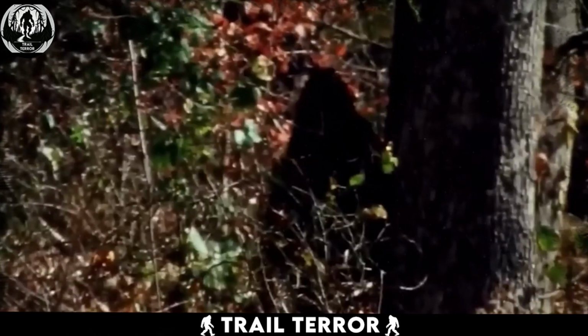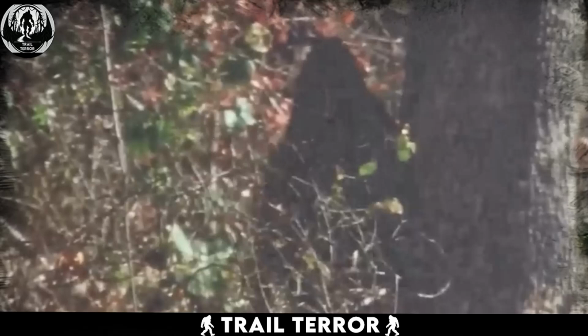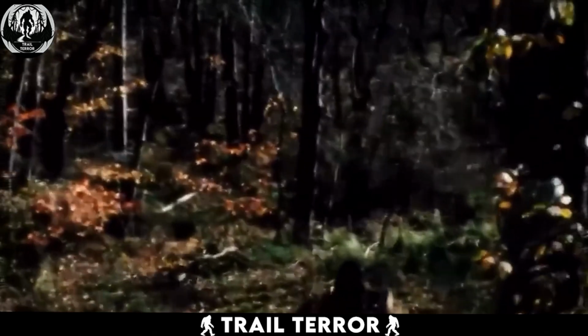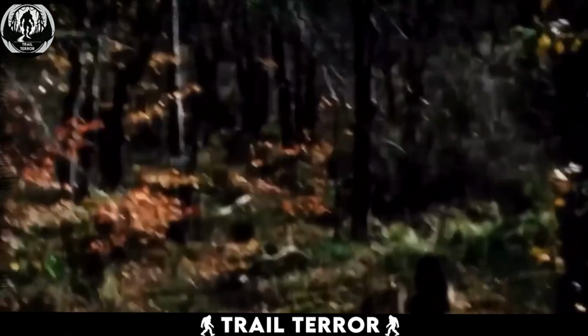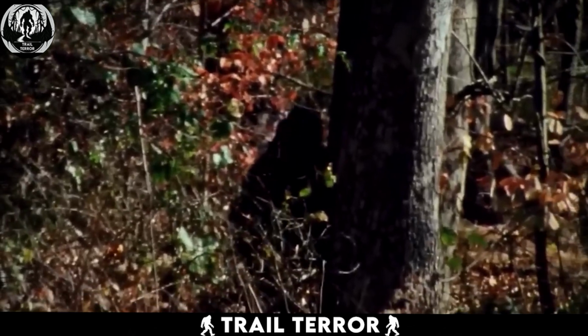This creature had notably long arms and a substantial size. Moreover, as the video zoomed in further, it revealed the creature had orange fur, somewhat like an orangutan. However, the creature's size and the way it moved didn't match that of an orangutan. The hiker was quite convinced that he had captured a sighting of Bigfoot. And if it truly was Bigfoot, encountering this mighty beast, capable of causing harm in the blink of an eye, is undeniably a scary prospect.